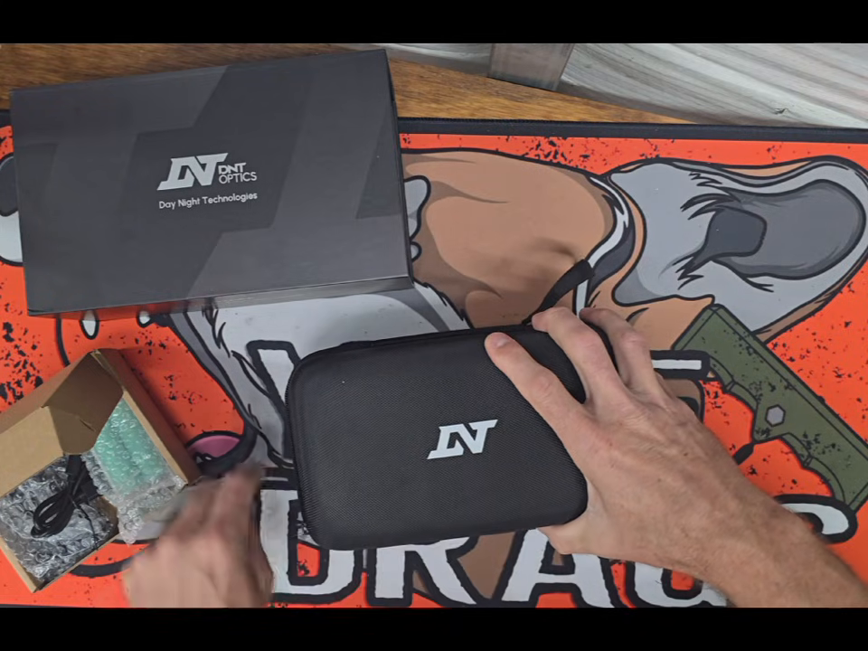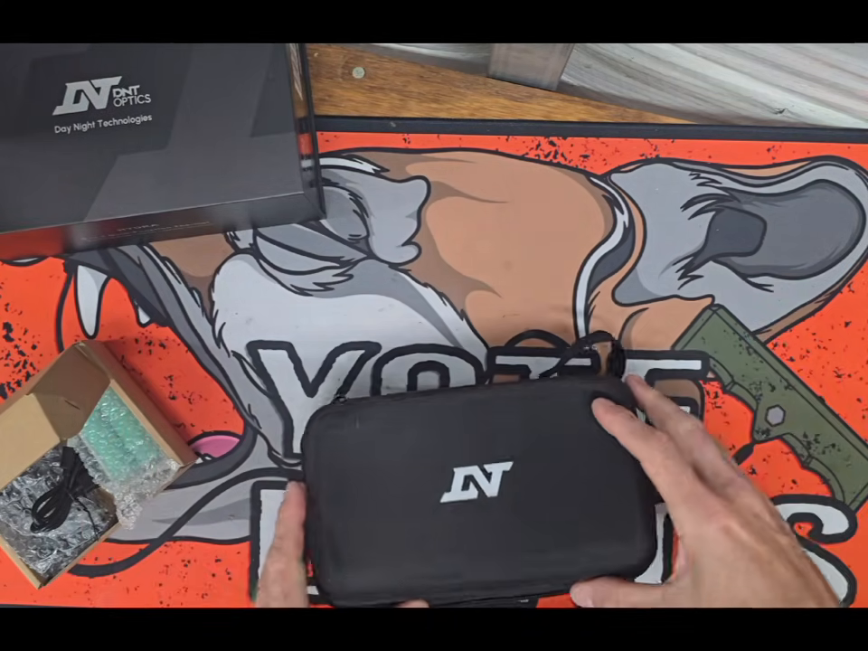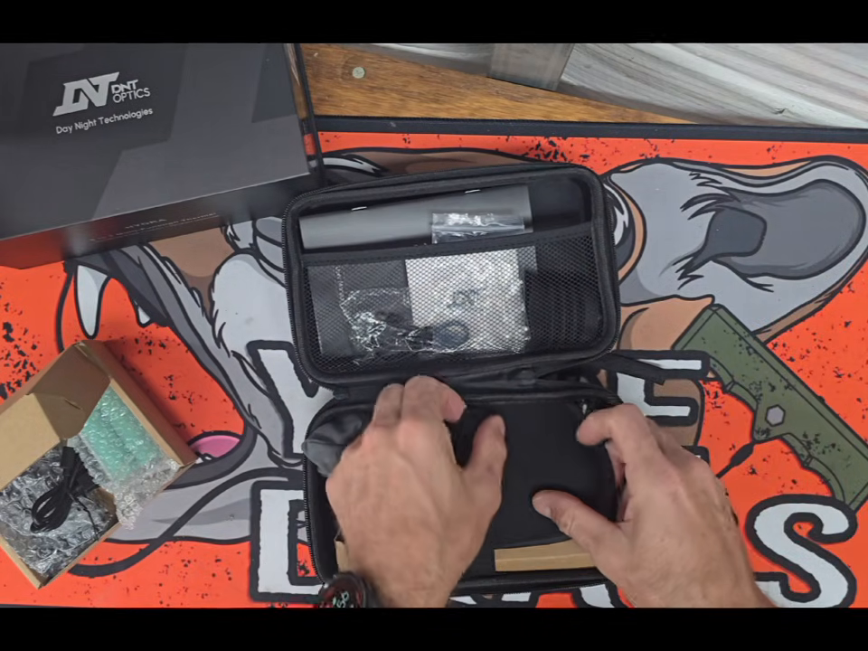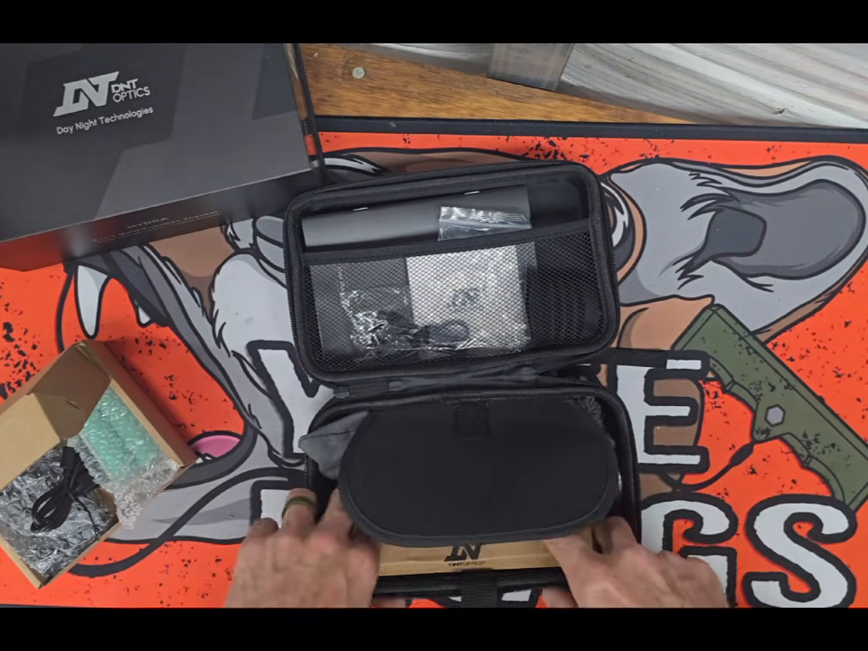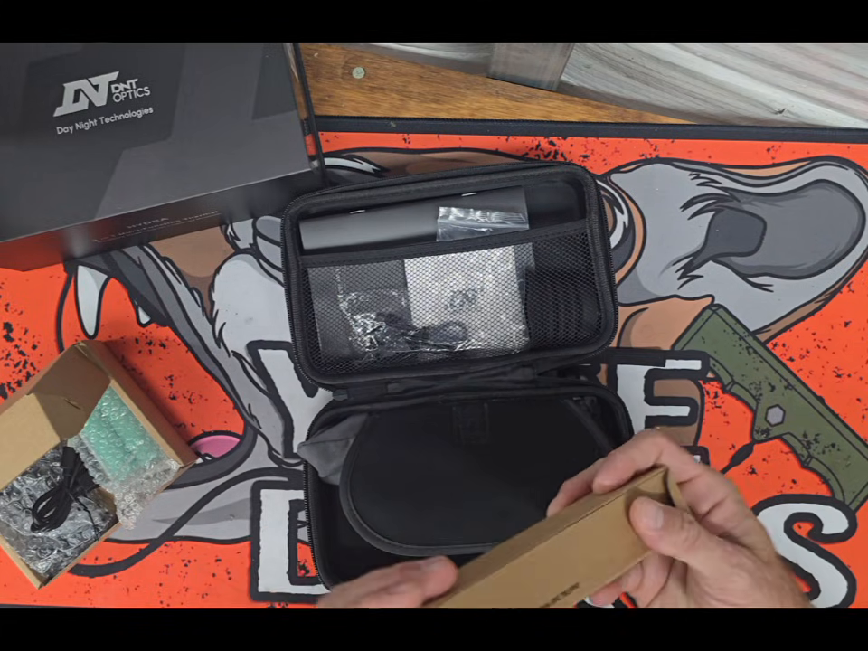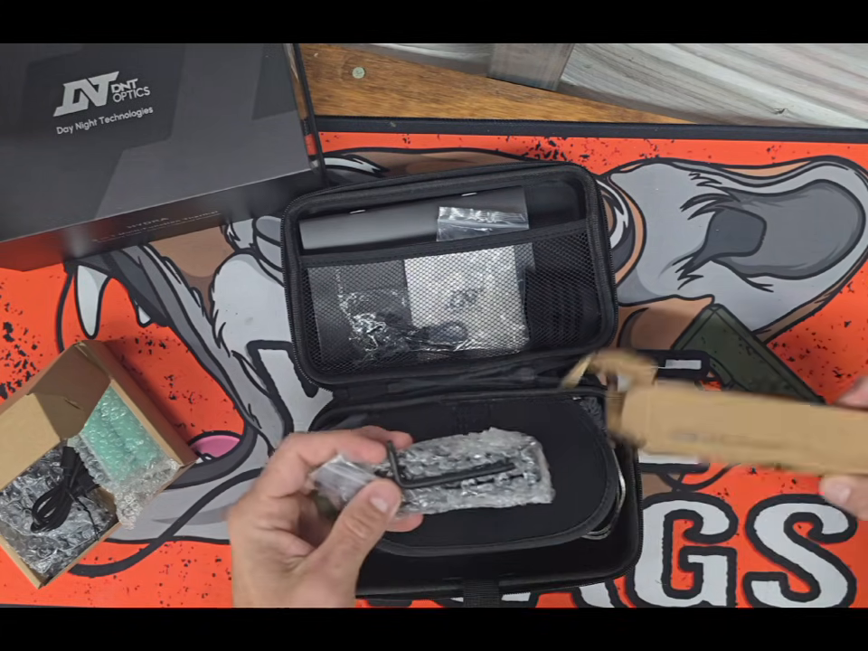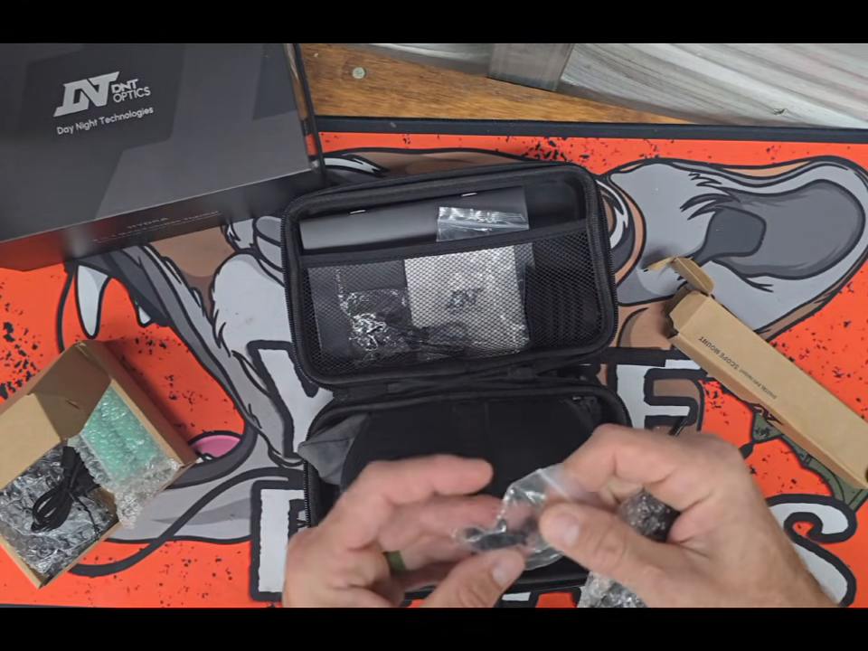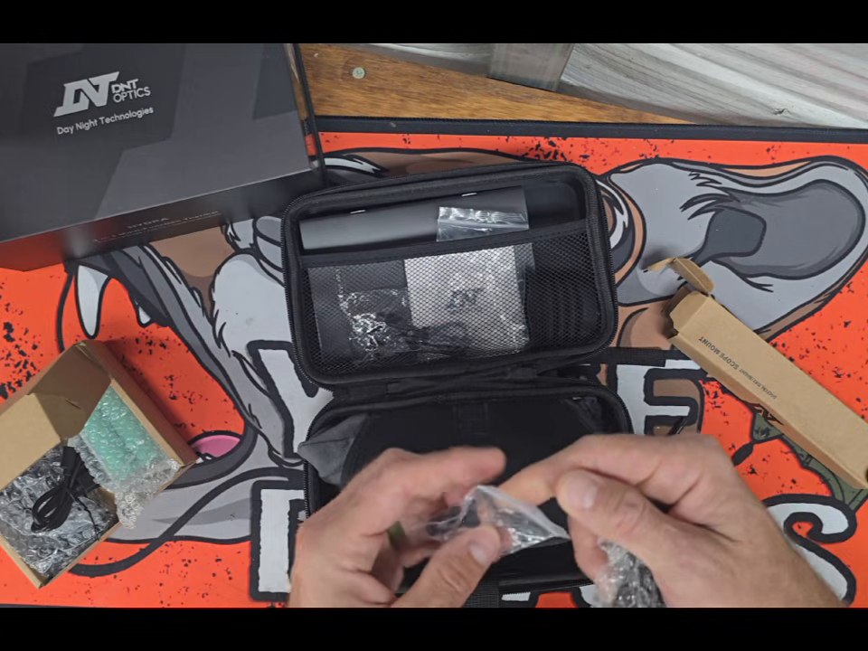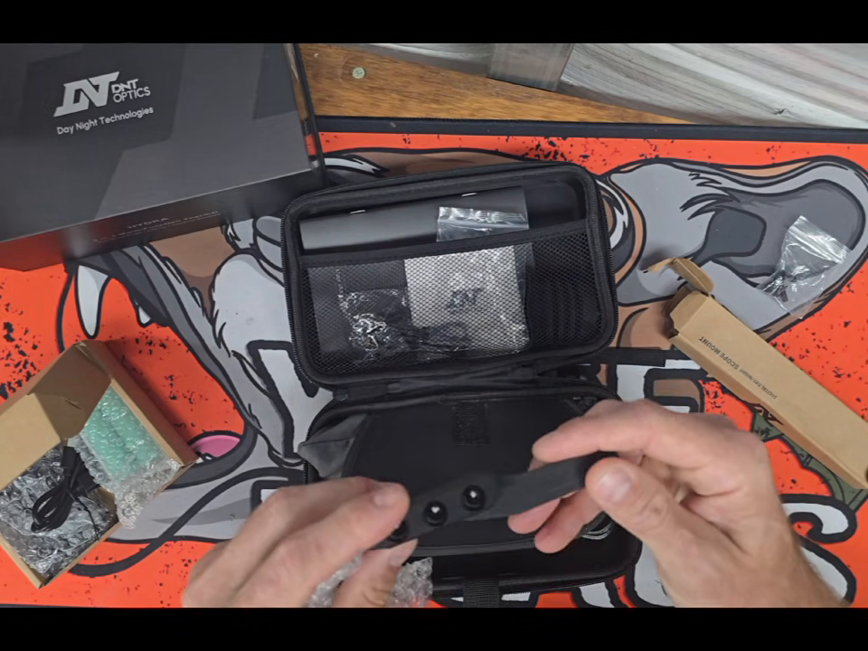So it's got the DNT case. It's like in the other Hydra. I have run the 384 before, so that's the thing I have to reference on this. They always have this nice case, the DNT stuff does. This is their mount. Comes with Allen, I'm sorry, Torx head hardware. And then the mount.